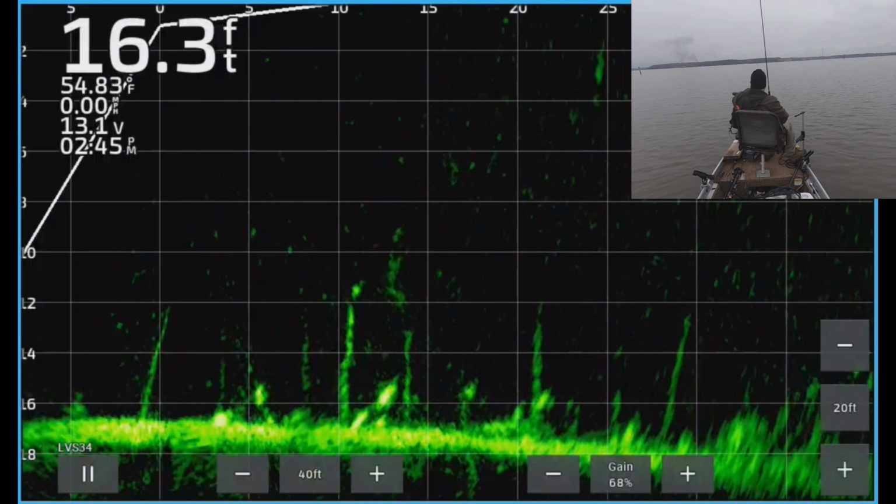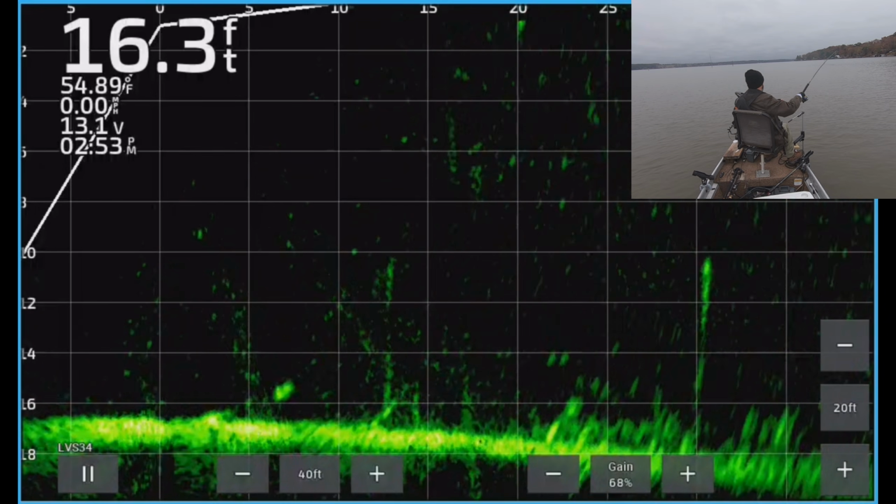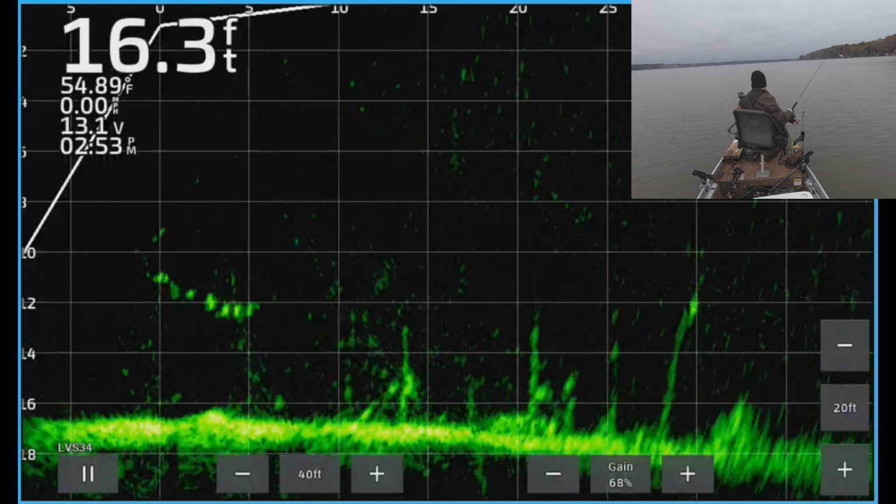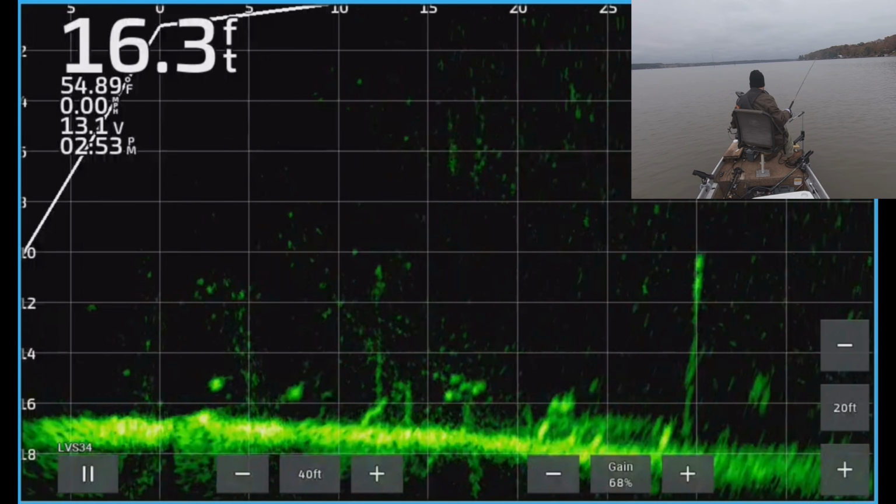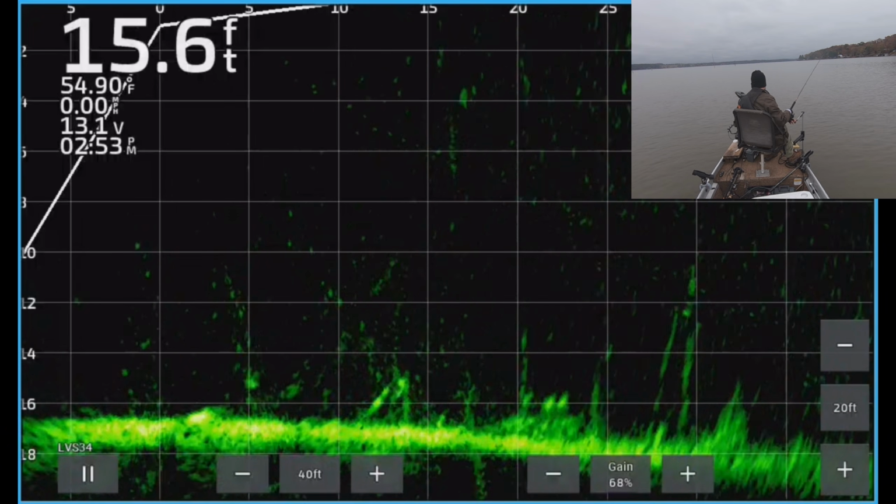I wish I could put that pole on the left so that I could have a hand on it and a hand on my pole at the same time. But the trolling motor's over there, and when I've experimented with that, if I don't put it way far back, I get a lot of interference. So I just keep it right there and kind of juggle the pole a little bit.